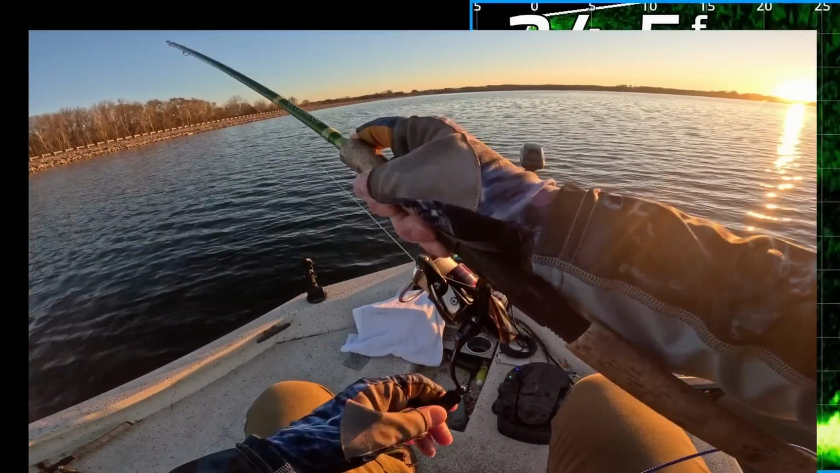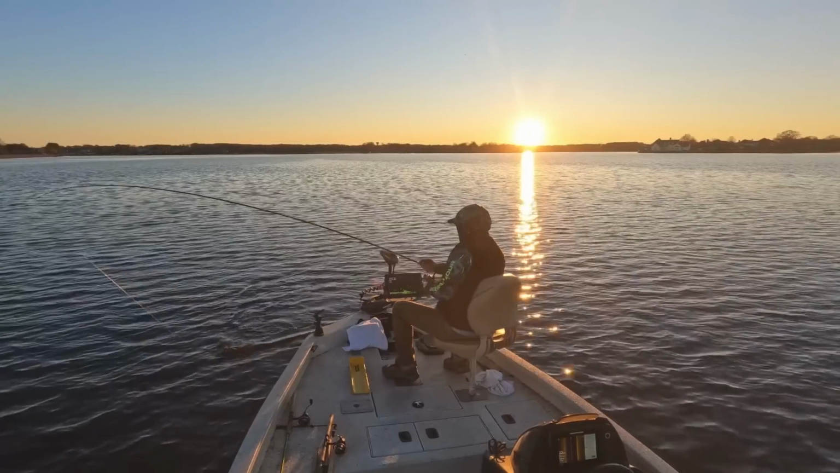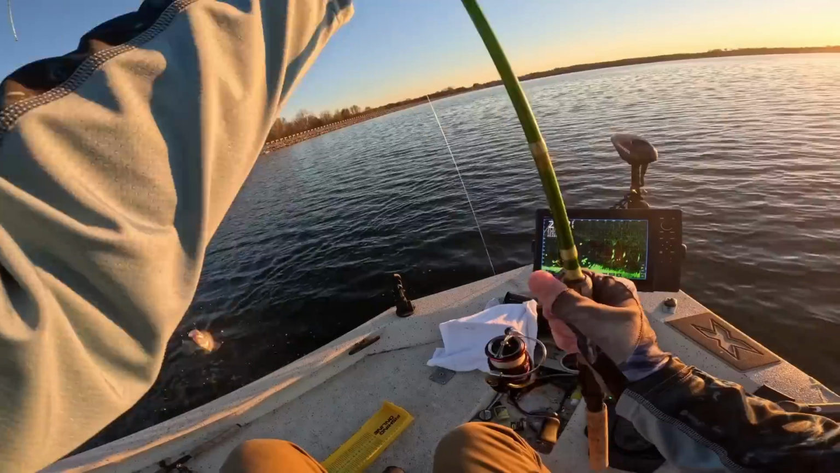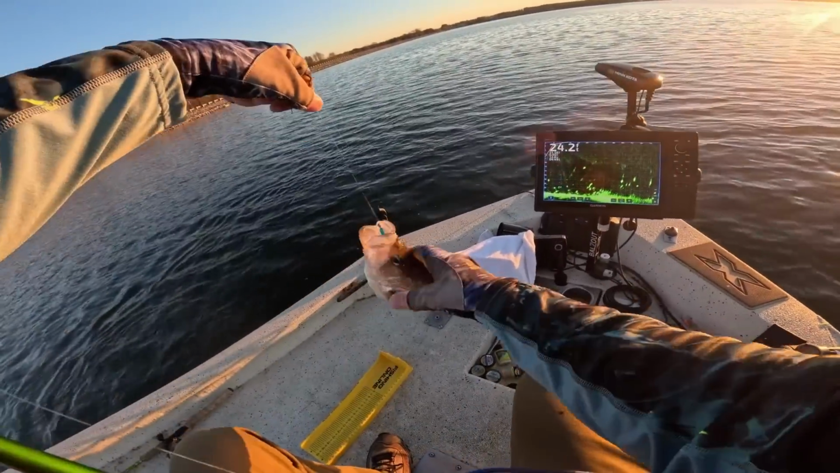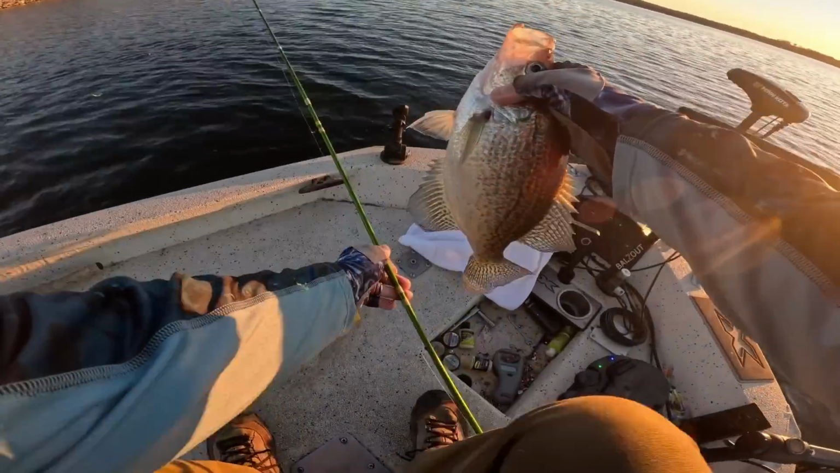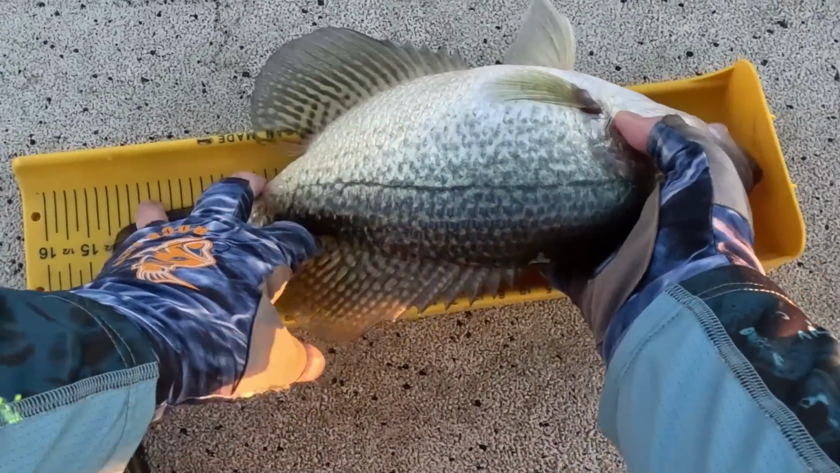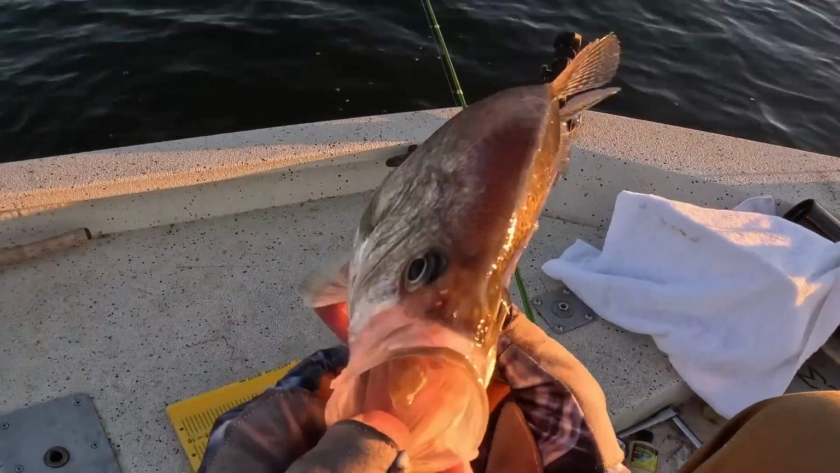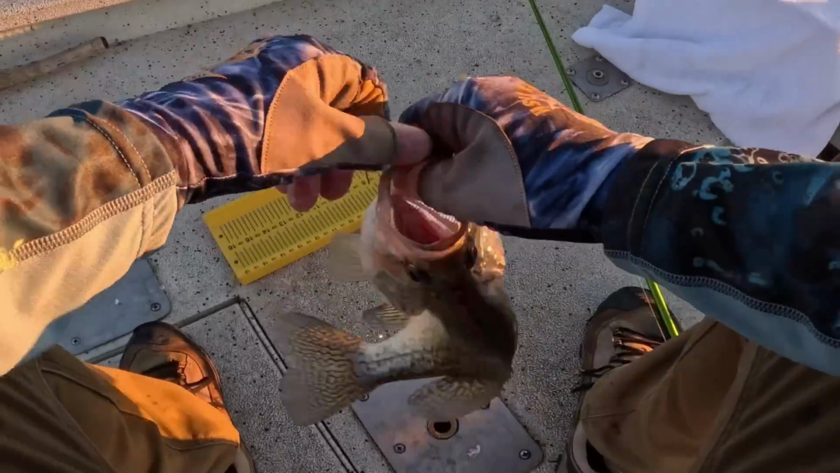Oh man, that thing's full grown. Really need a net, but get in the boat. Gosh. Look at that monster. 14.5. I'm letting this dude go, man. I got enough.